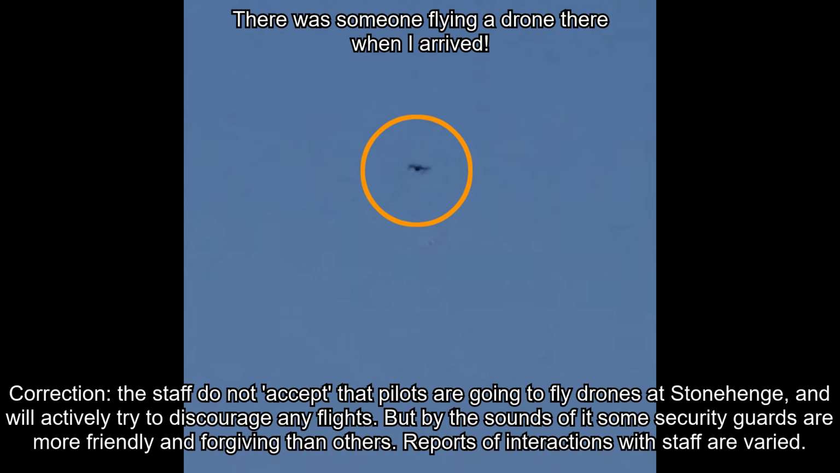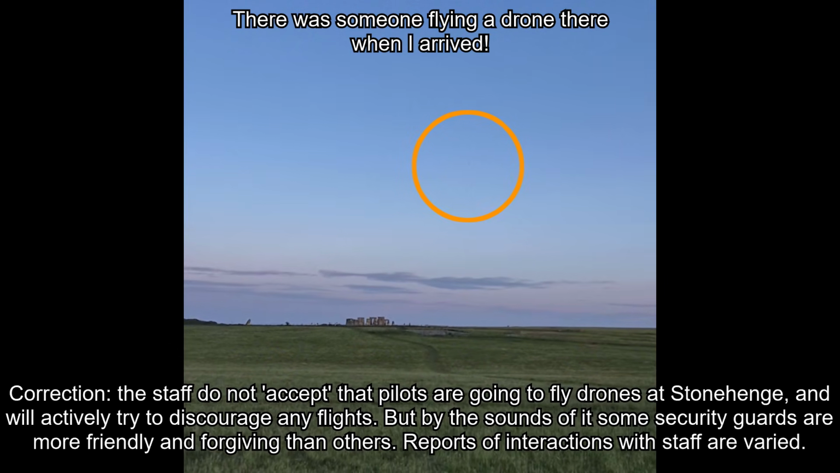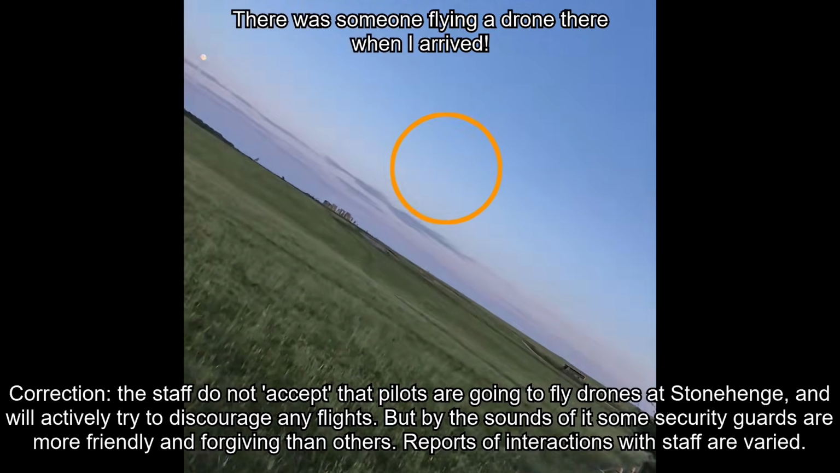I've heard a few reports that sometimes they'll come over and talk to drone pilots, I guess just to make sure that people are aware of the rules. But in general, actually, yes, you can fly drones at Stonehenge. So that's very much what I did whilst I was there.